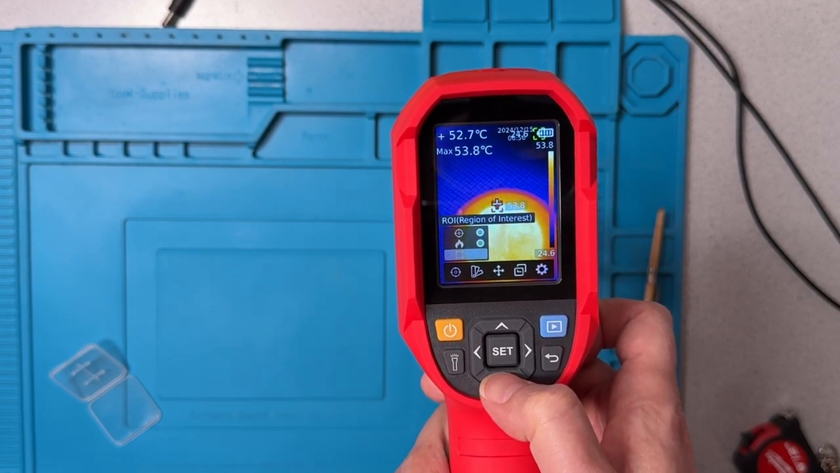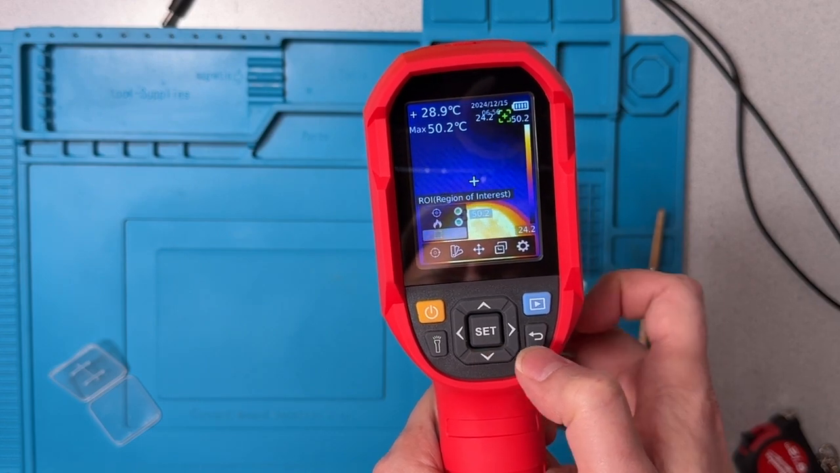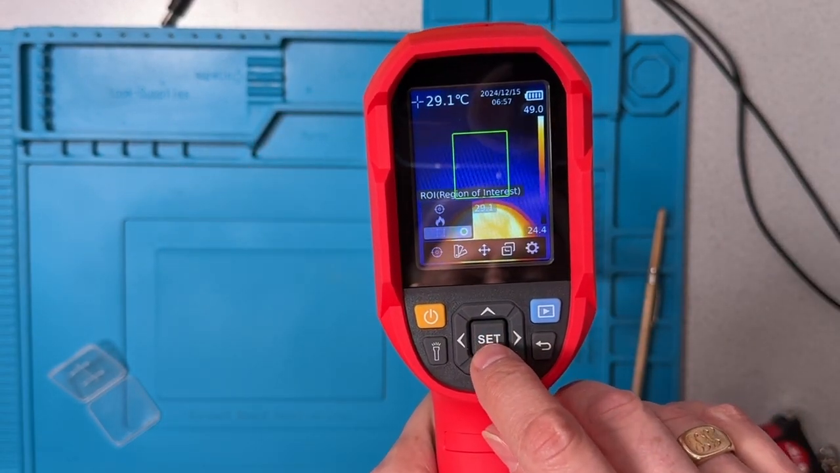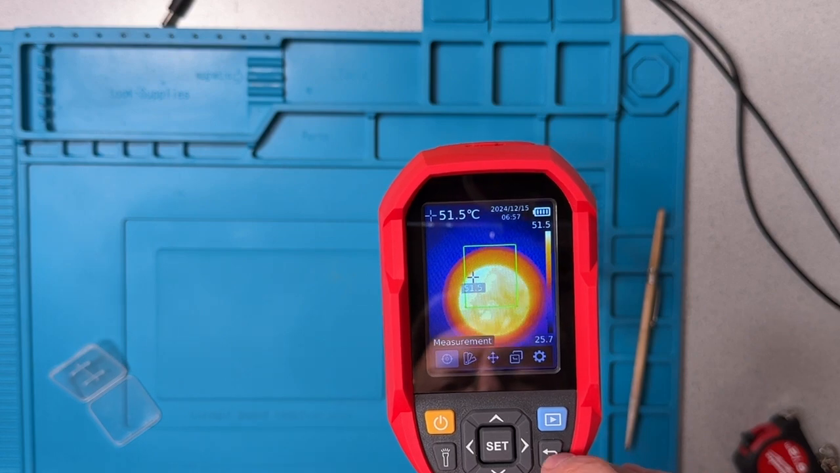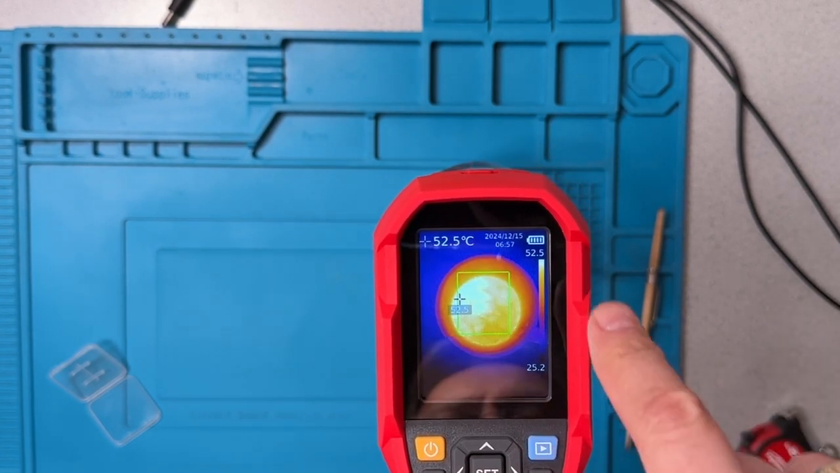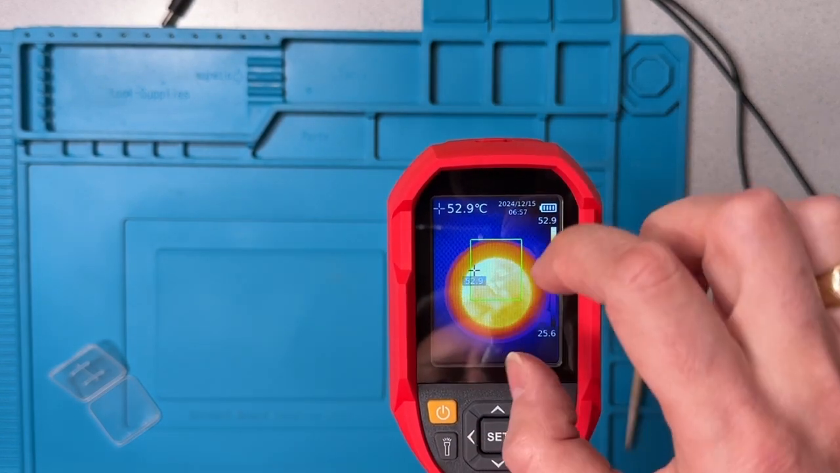And then there's a third category here. This is called region of interest. And if I turn that on, that's going to turn off the other settings. And what that does is in region of interest mode, there's a crosshair, and that crosshair is like the red crosshair we had before, except it's limited to a smaller frame.